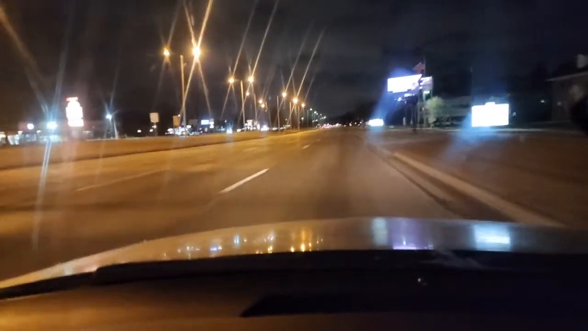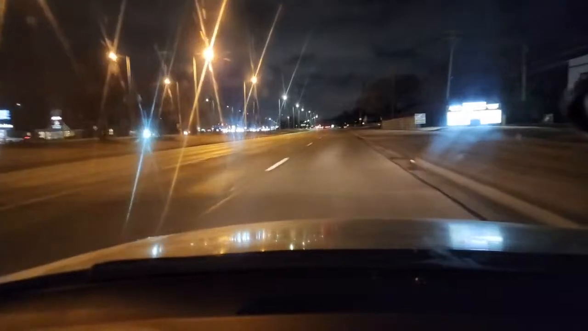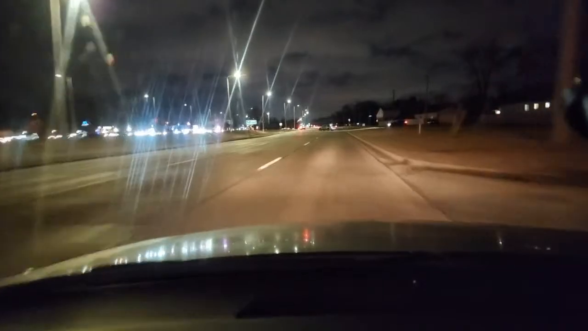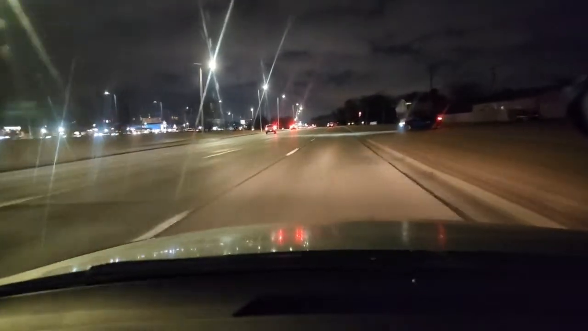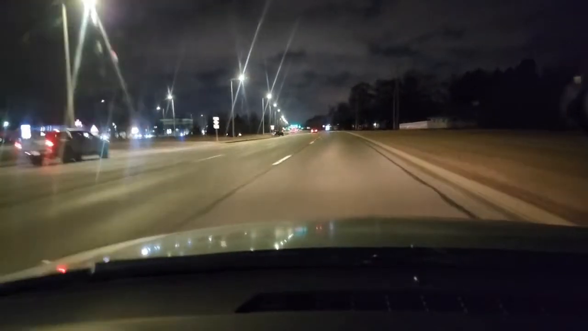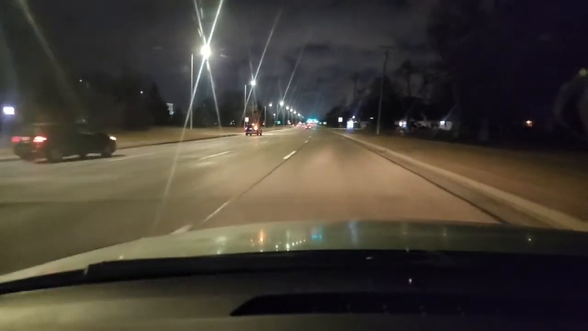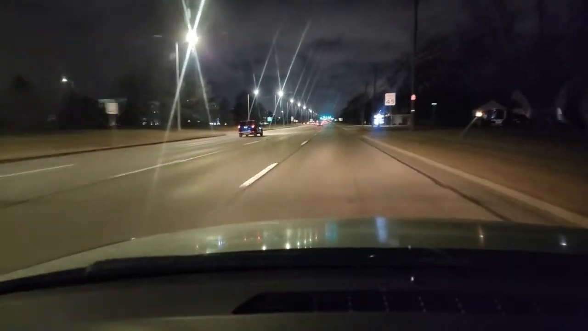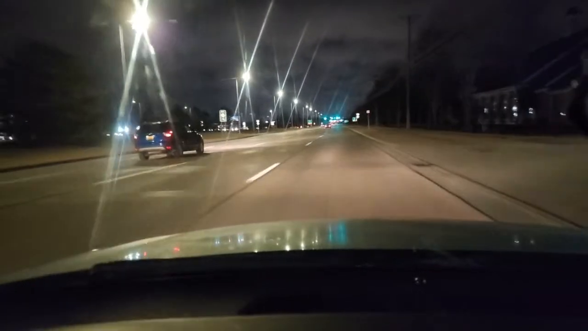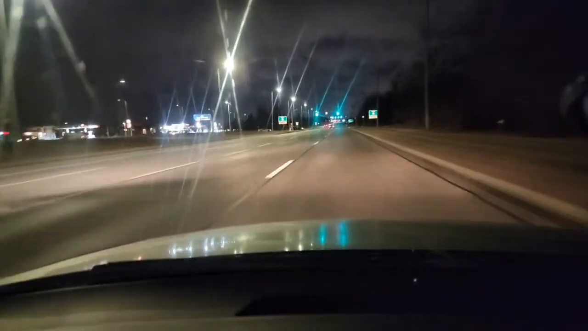Now this area is a speed trap. This means that there are police hiding, and if you speed, you're going to get a ticket. So we are driving at the speed limit, which is 45 miles an hour. If we can stay about 45, we're going to make most lights.